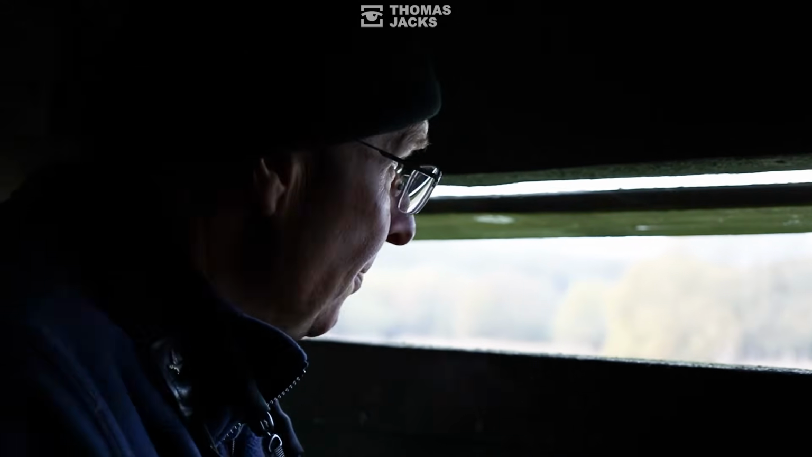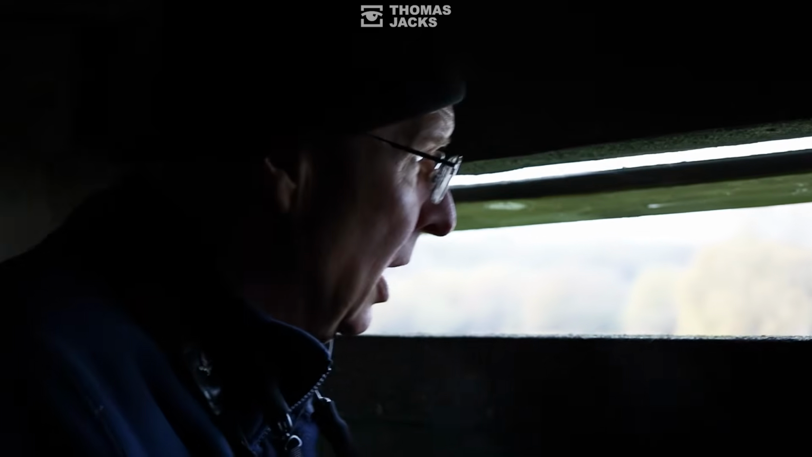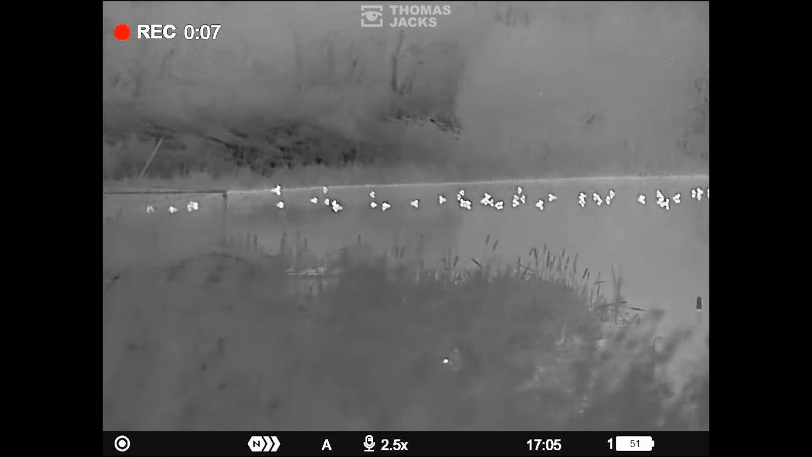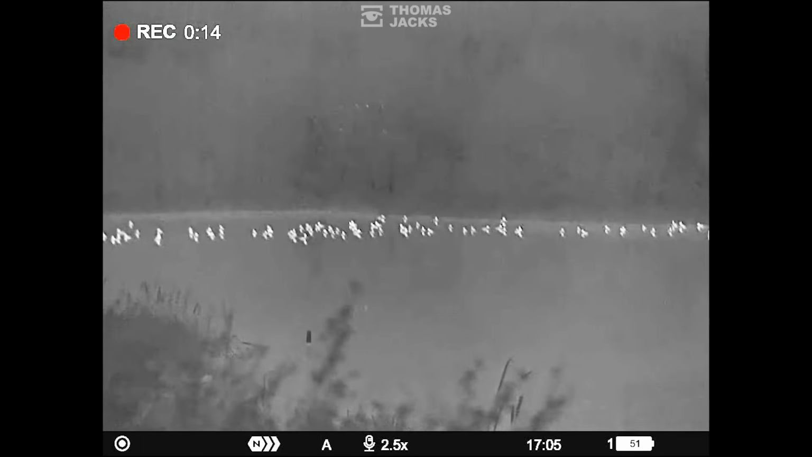The black and white duck, the tufted duck, is really, really common. There are none on the lake here at the moment. My peak count by day was 13, ever. They're regular in winter, but only up to about 13, normally 4 or 5. Last year I came here in the evening, just after dusk, and I looked out with the thermal on this lake, and it was absolutely full of tufted ducks. There must have been 90 tufted ducks.